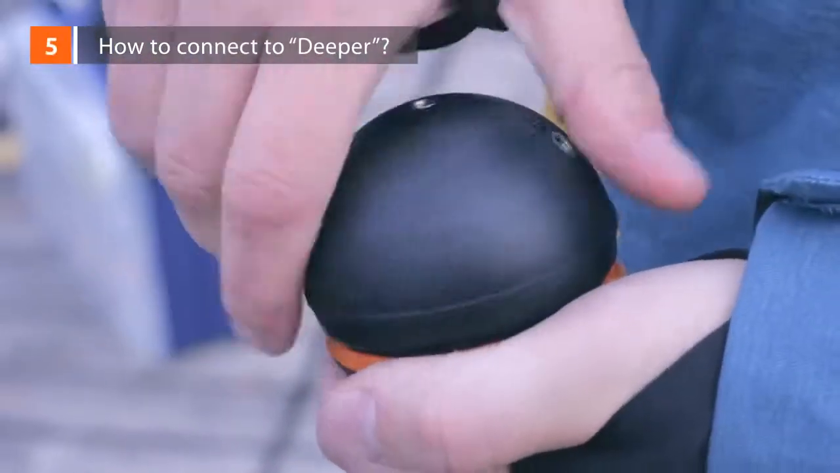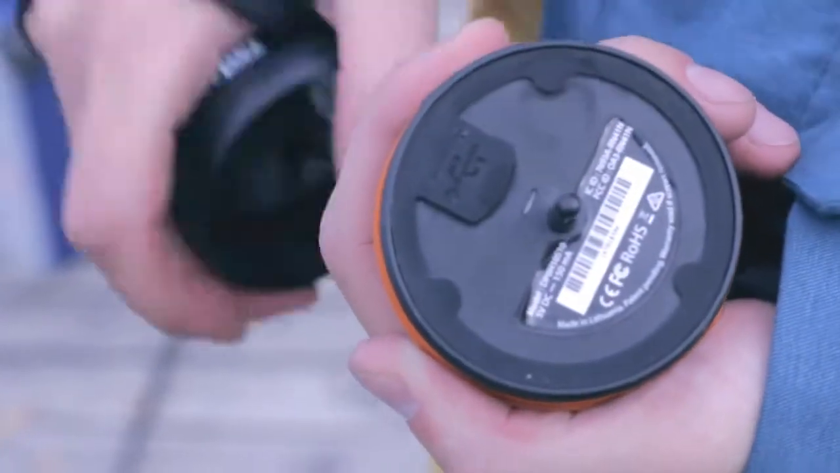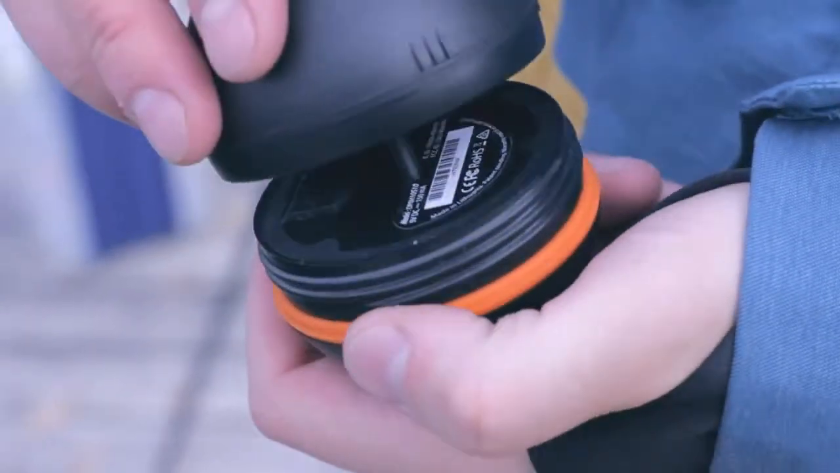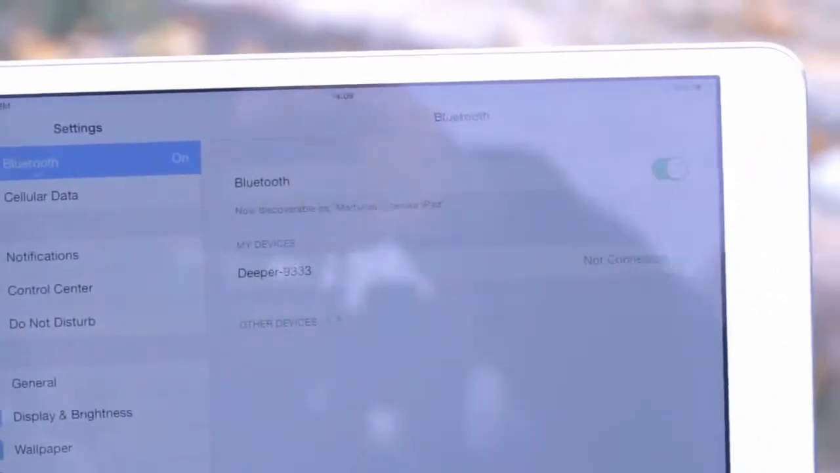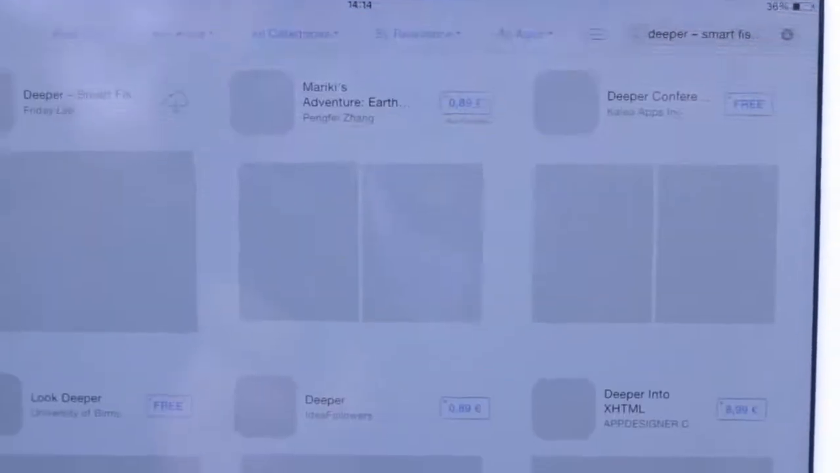How to connect Deeper. When you first get it, make sure the device is fully charged. This is indicated by the green light. Turn on Bluetooth on your smartphone and pair it with the Deeper. You can pair the Deeper with your smartphone only when you're charging Deeper or when the Deeper is in the water. Download the Deeper app from the App Store or Google Play.